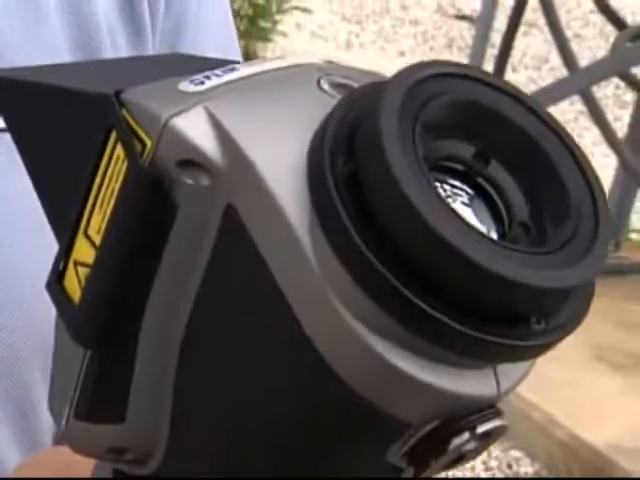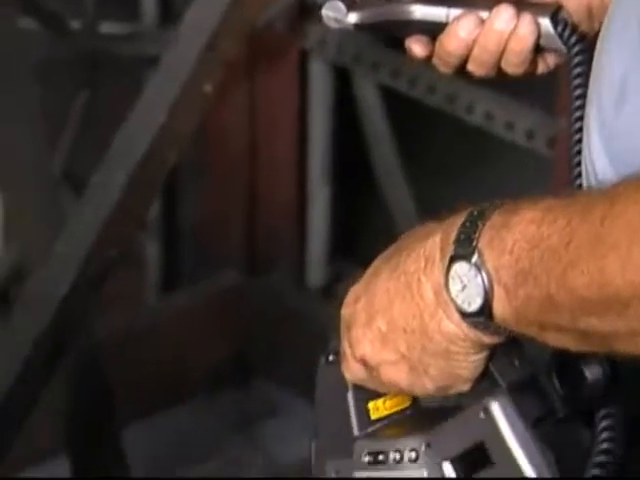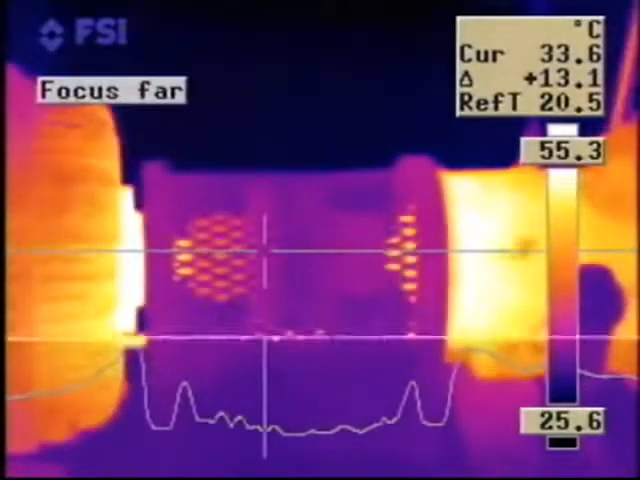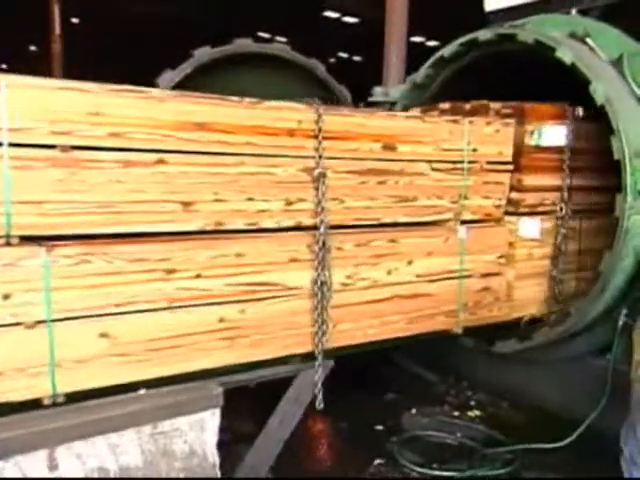One of the things that we wanted to address very early on with our thermography program was our key accounts. I offer the service to them to look at all their machinery, all their moving machinery, and all their electrical equipment. When we discover, for instance, a motor in their factory that's overheating and could shut down their production line, they are incredibly grateful that we are there and offering the service.